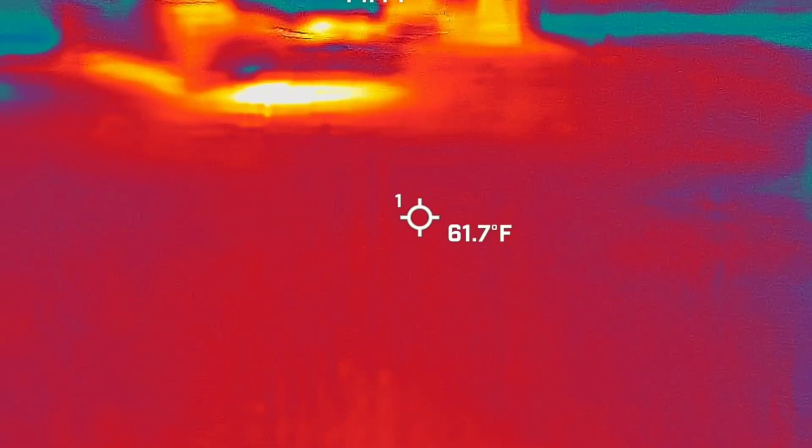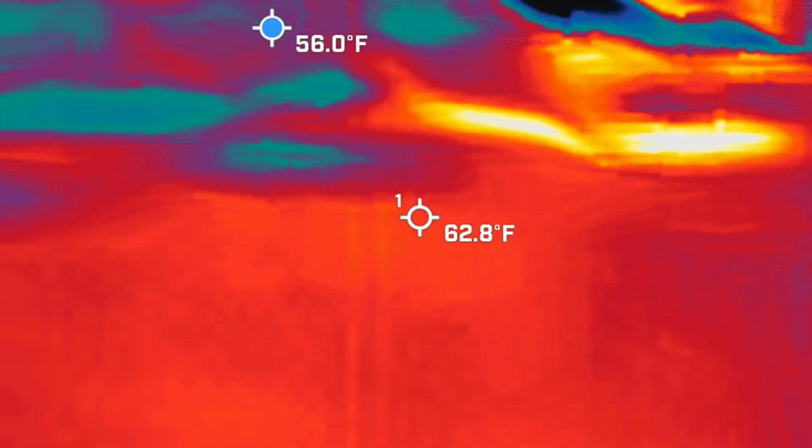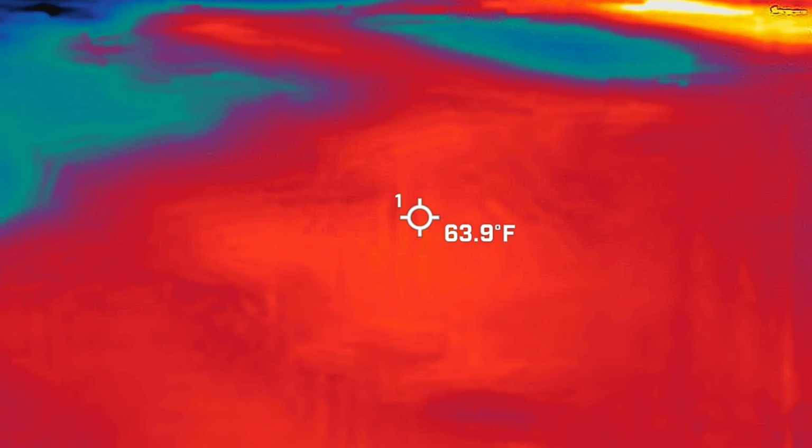They're like, wow, look at his jump ball. That's so good. Hey, shh.